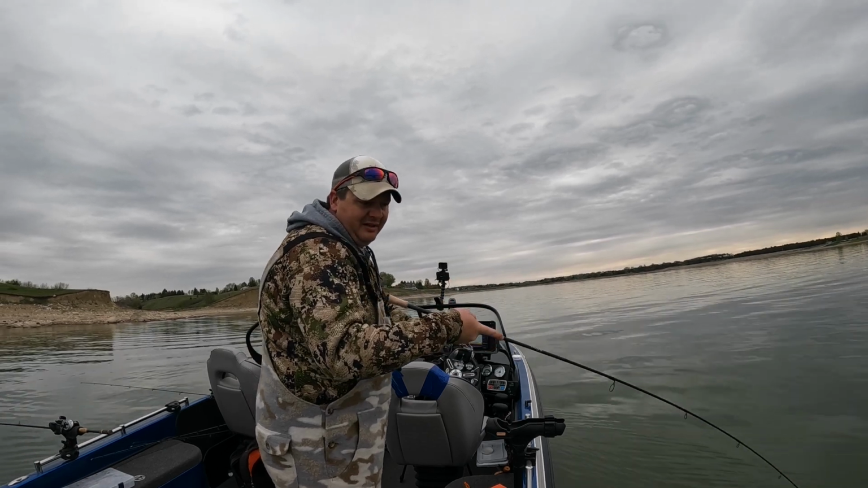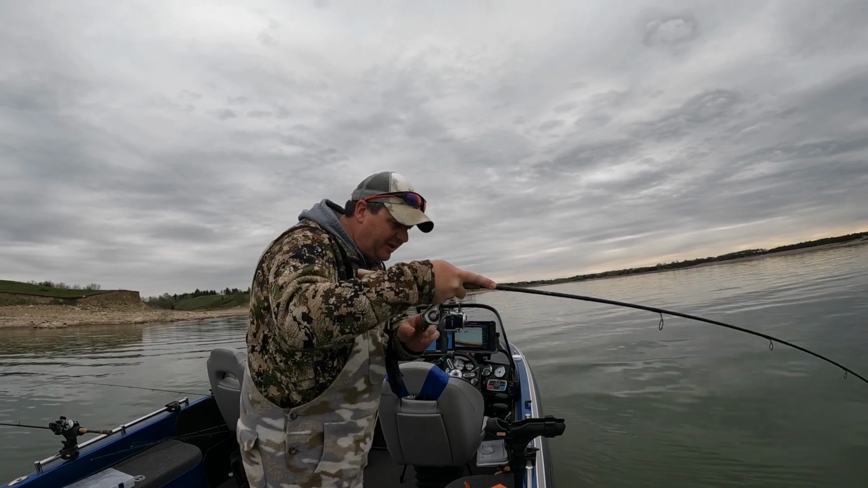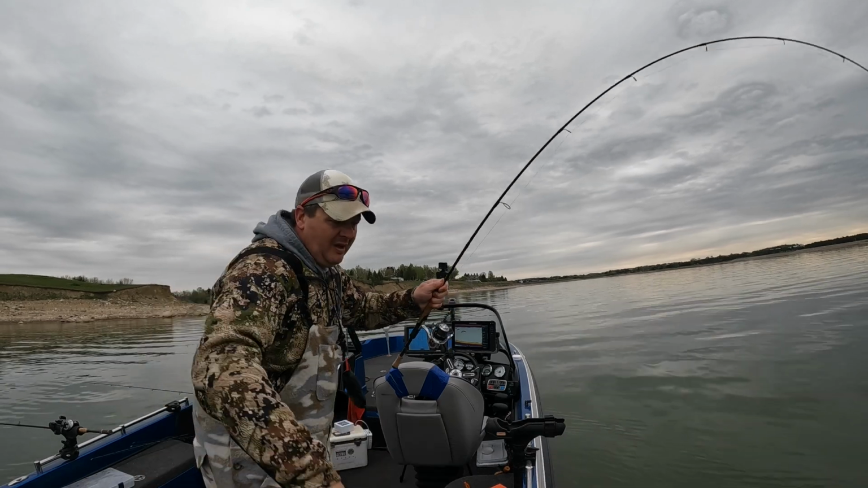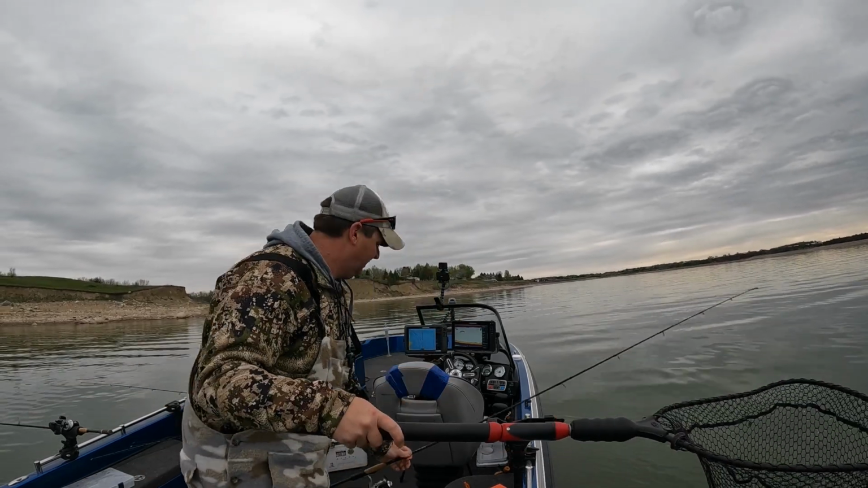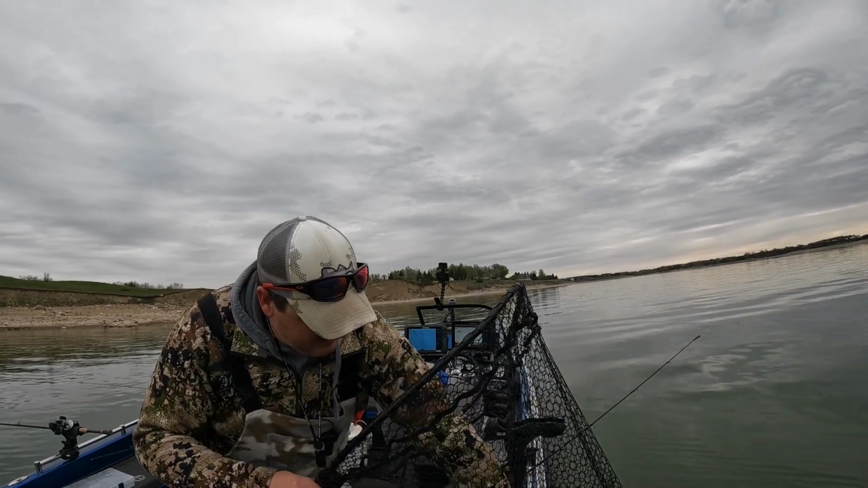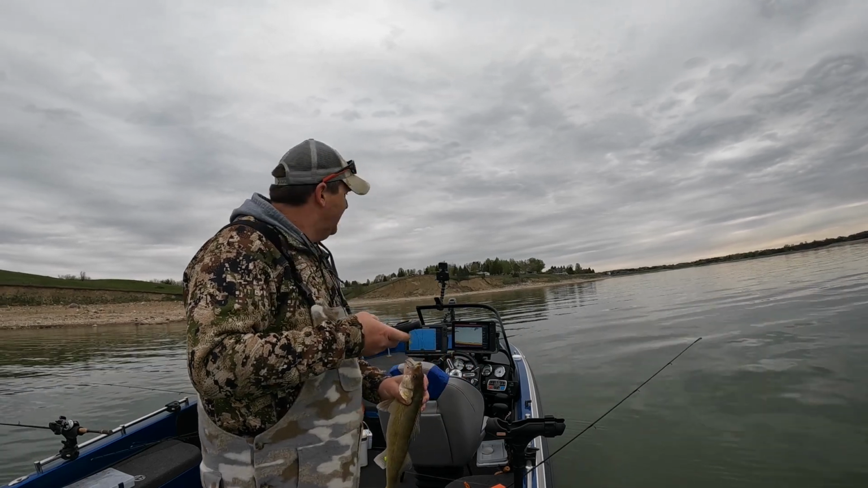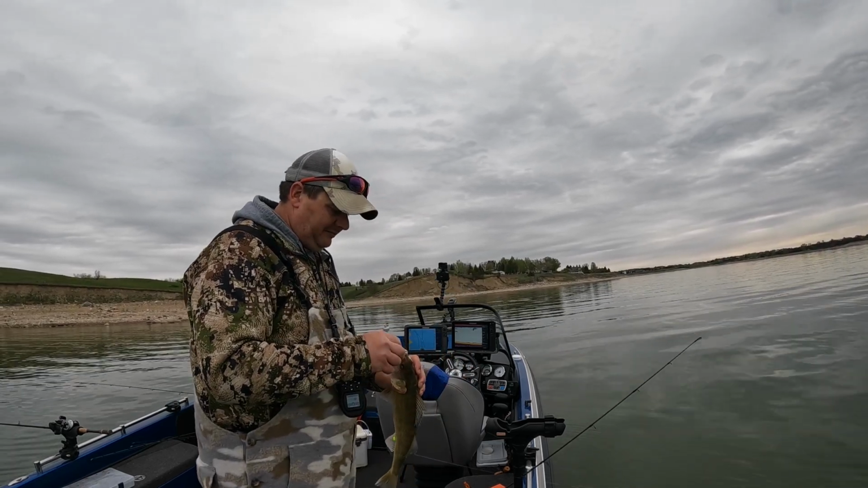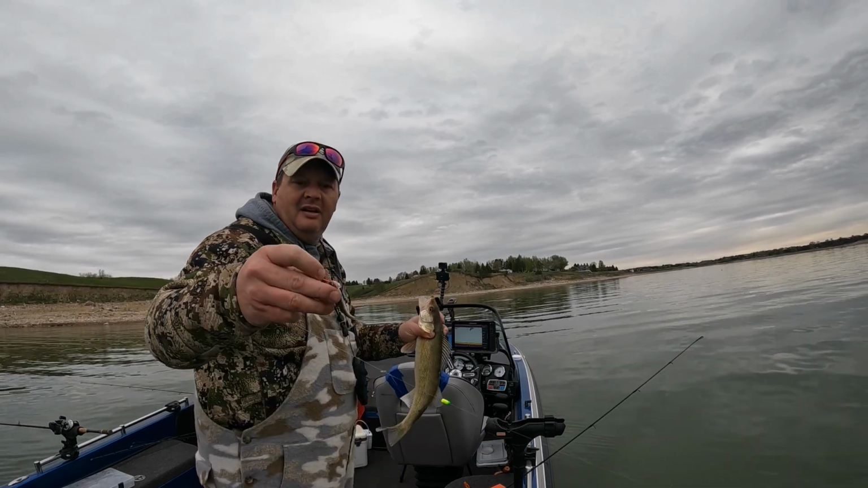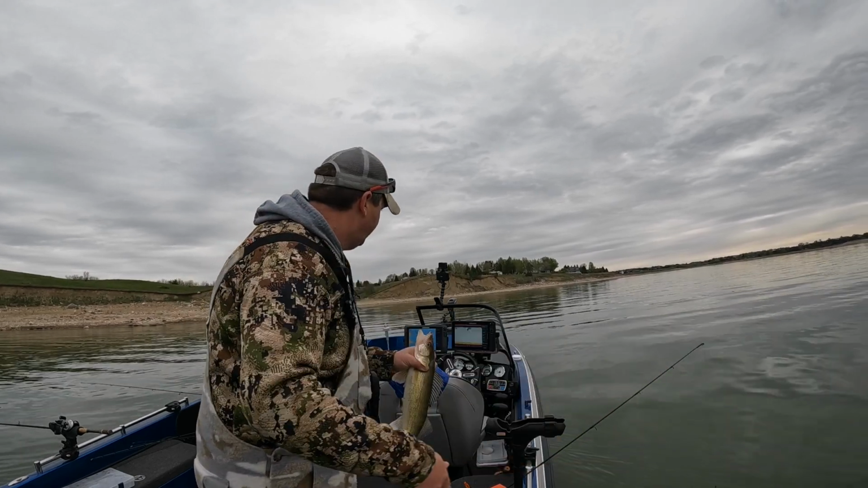Talking to my uncle here, and this fish just smoked it. I'm not sure what it is yet, but nice walleye. Good walleye. Good walleye there. I mean, not huge, but good walleye. Just absolutely smacked it in about 22 feet of water on a pink hook and a minnow on a Lindy rig.